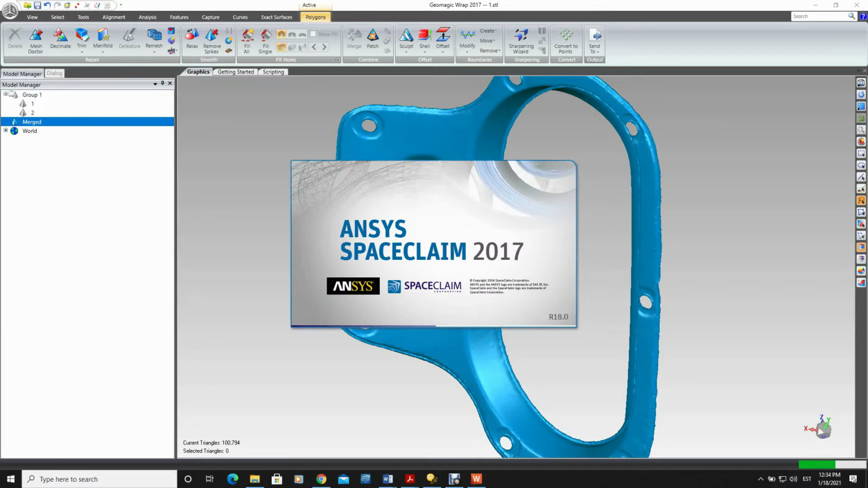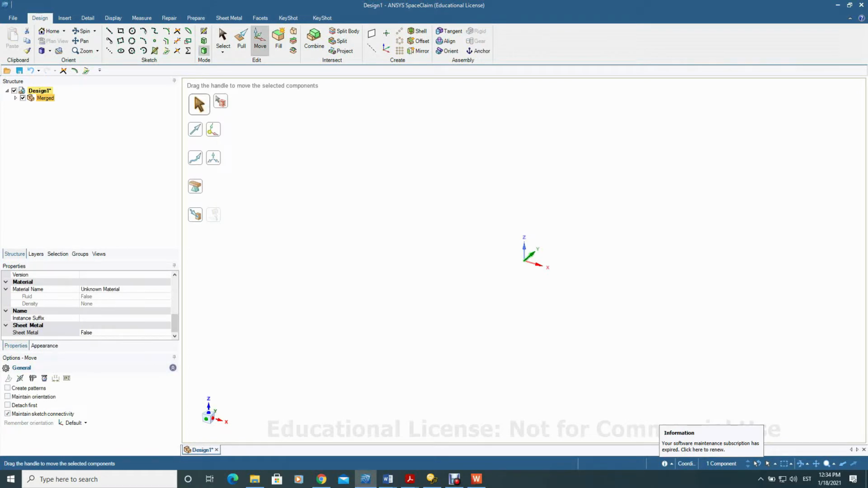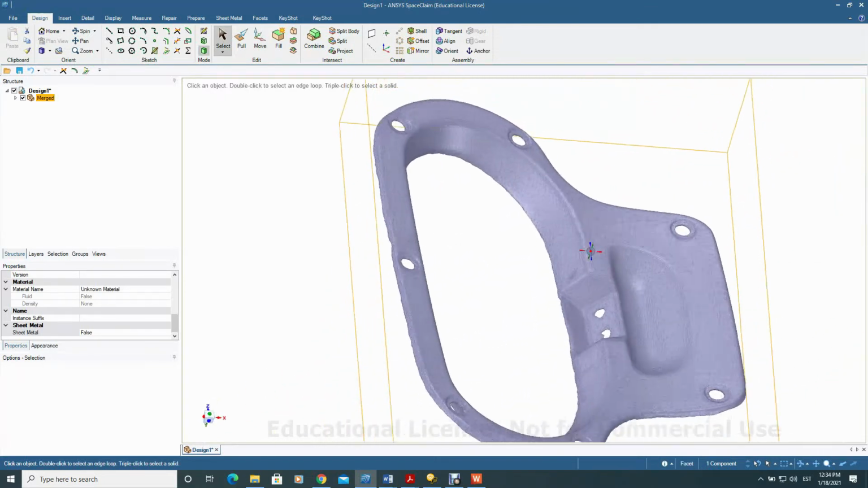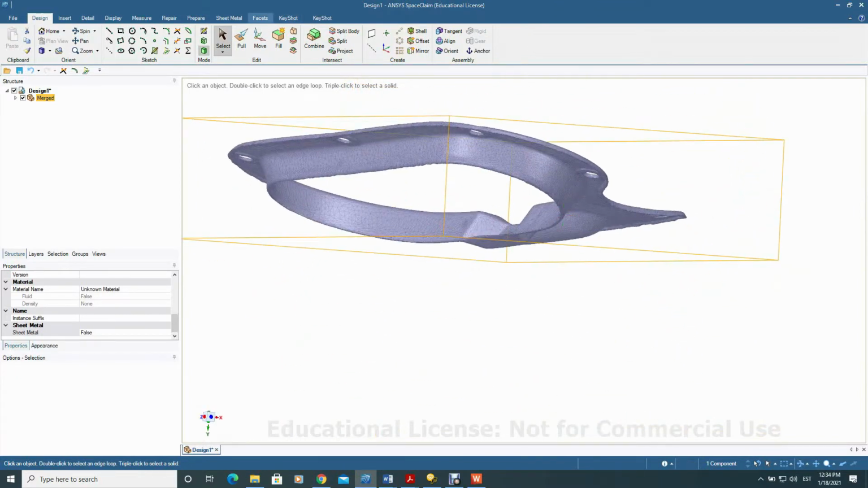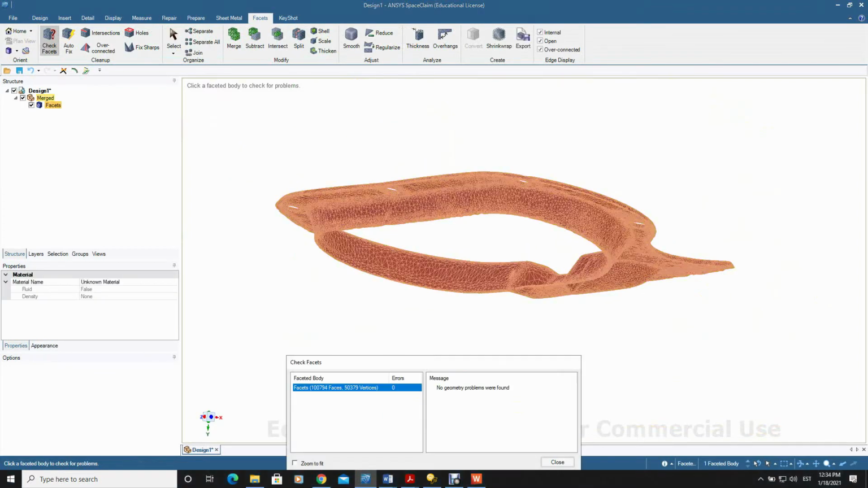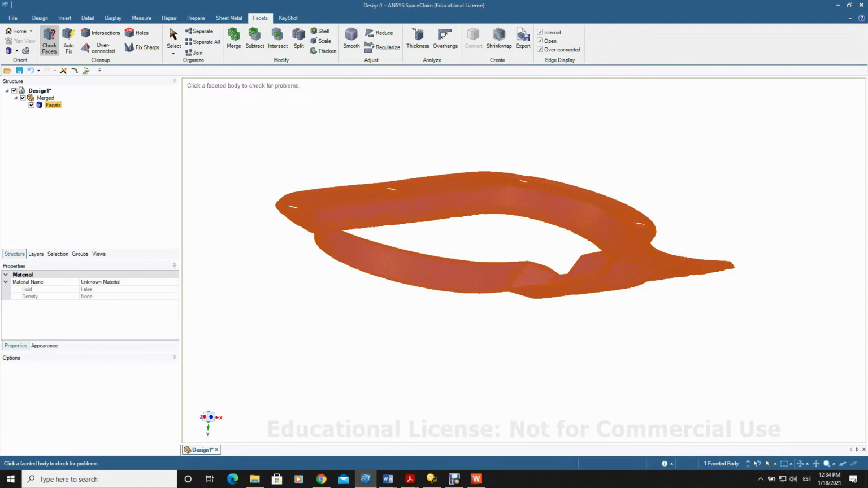It used to be SpaceClaim. It is a somewhat older license or version in here. Today I believe the software is operated under another name. So you see, this can be brought in from the other package directly, and we can also run the facets analysis in here. It says no problems found, it is watertight.